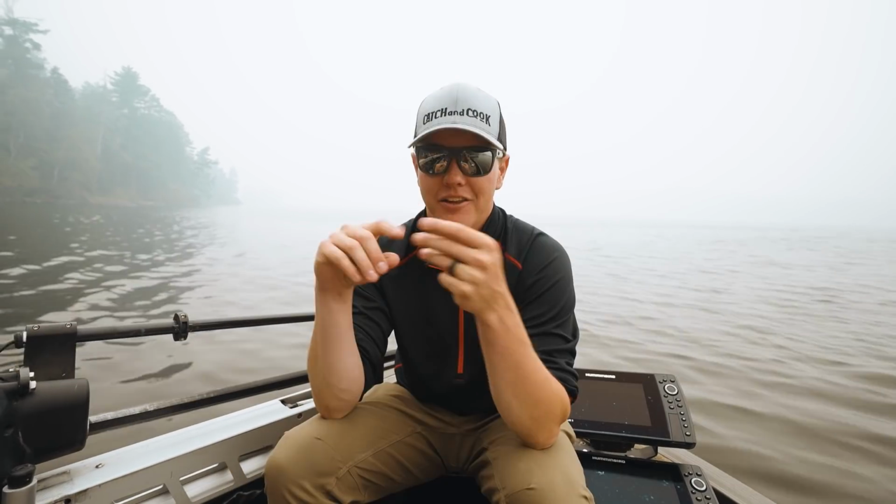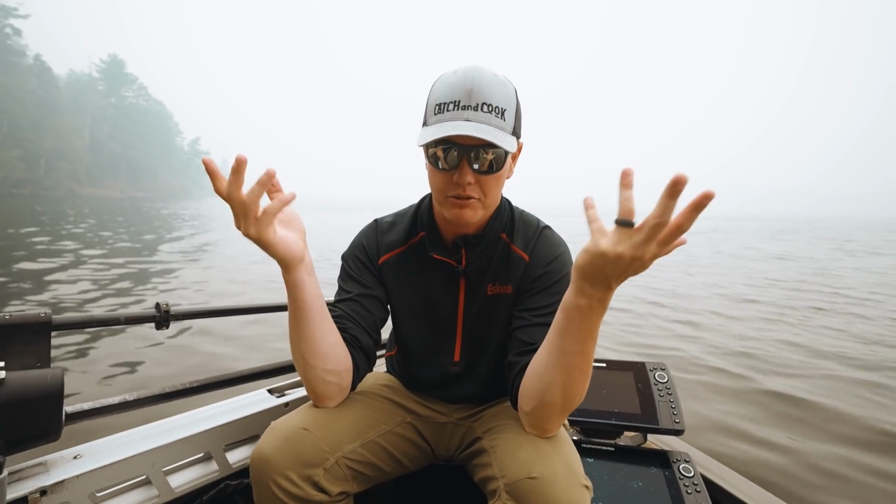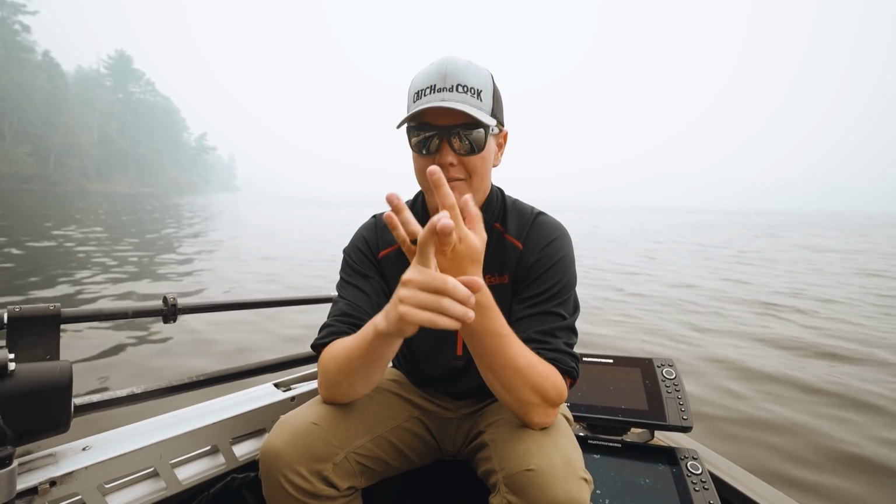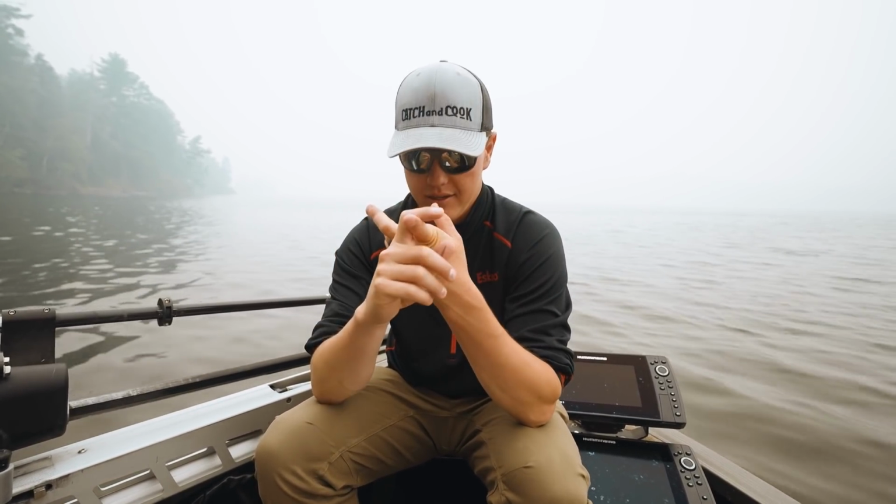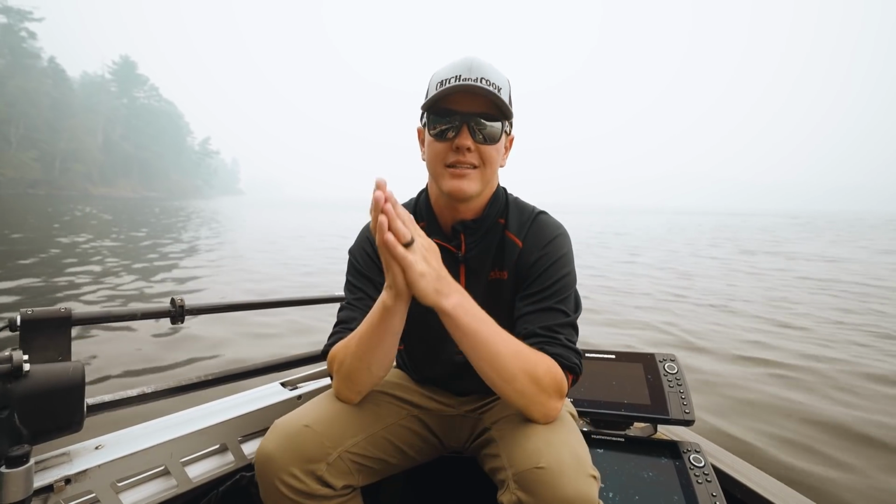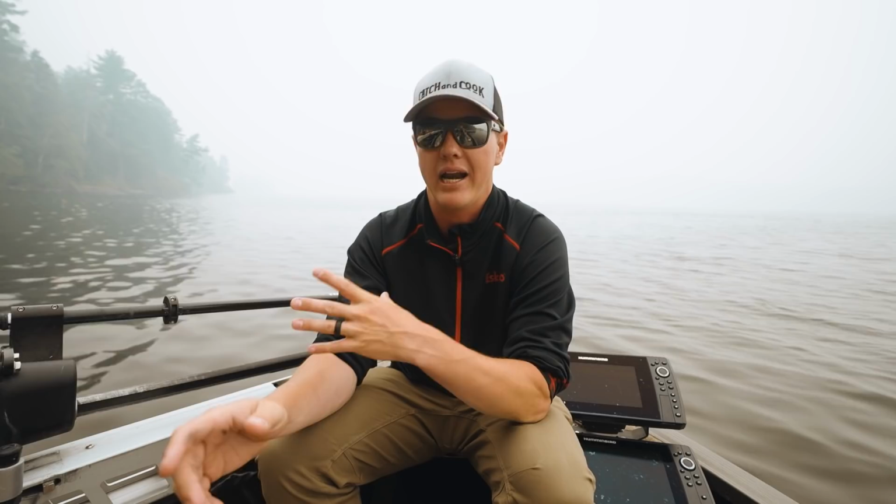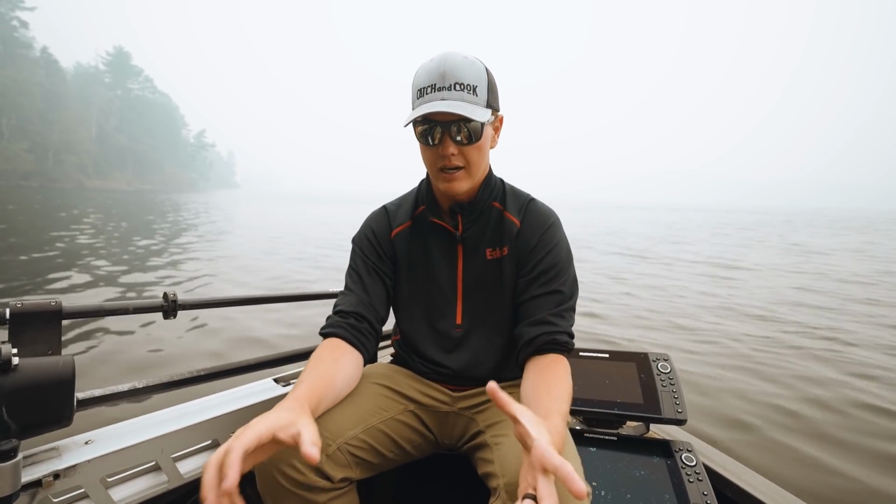What is Livescope? There's three players in the game now that have live imaging, which is the three big ones. There's Lowrance Active Target, there's Humminbird Live, which just came out, and then there is Garmin Livescope. Garmin has had the technology for the longest. By far, it is the most popular. I have not had the chance to try Humminbird Live yet.